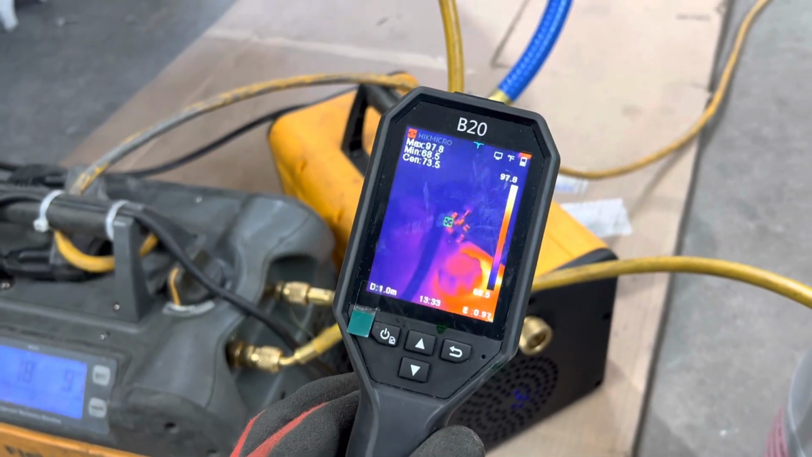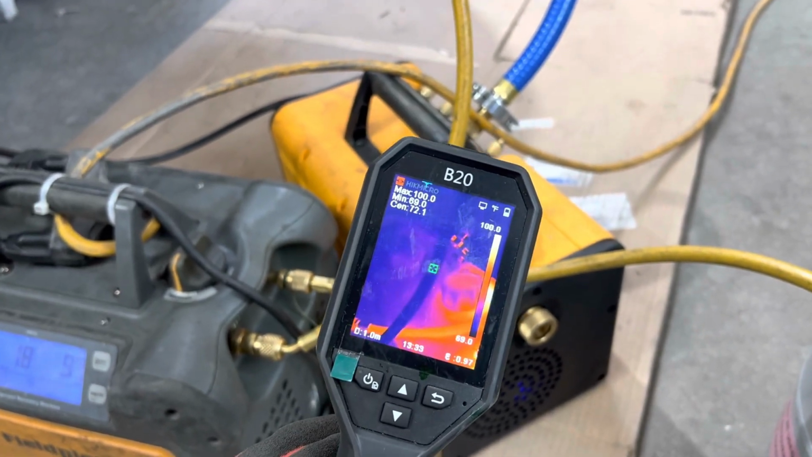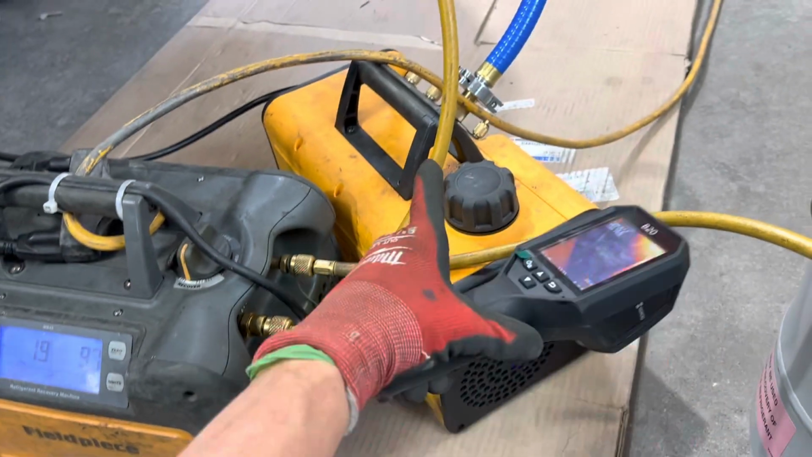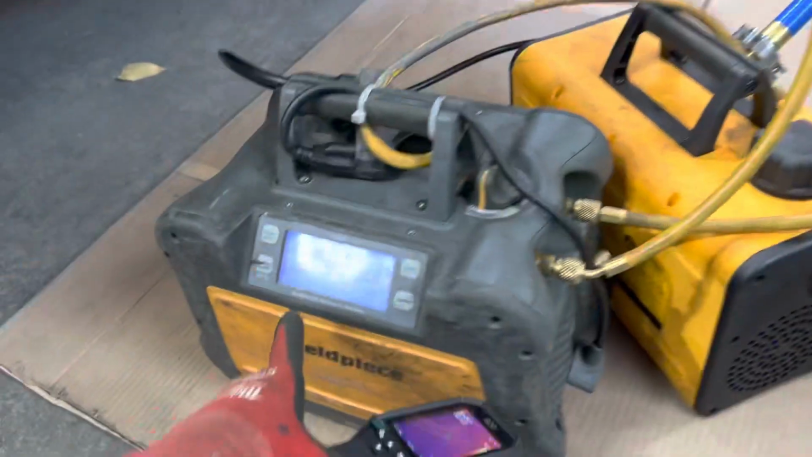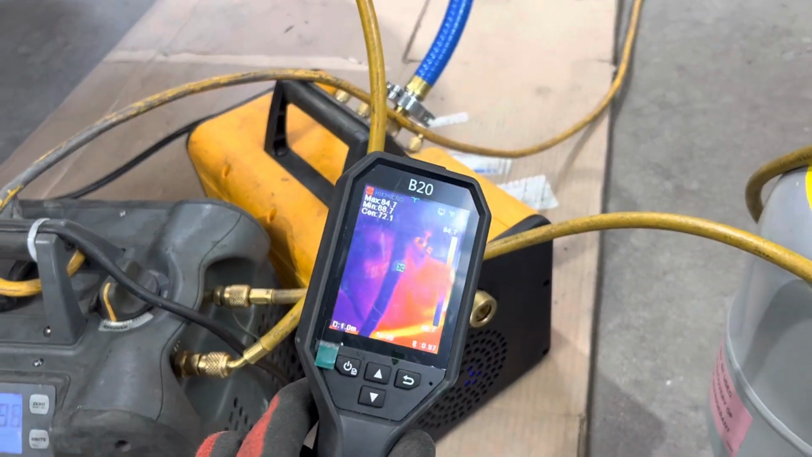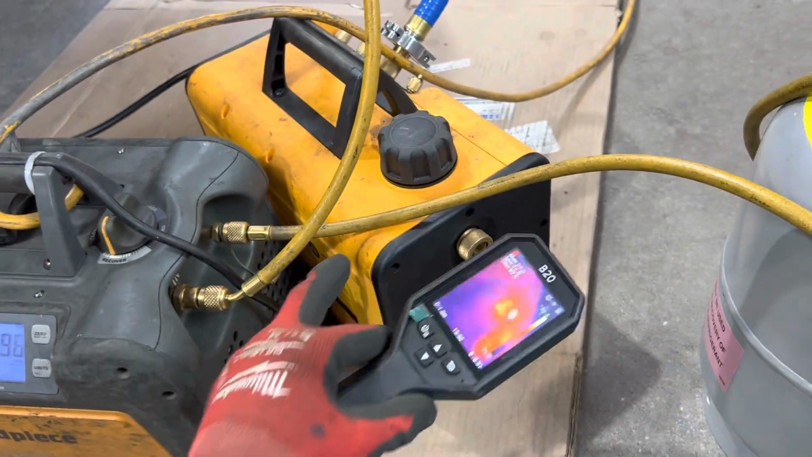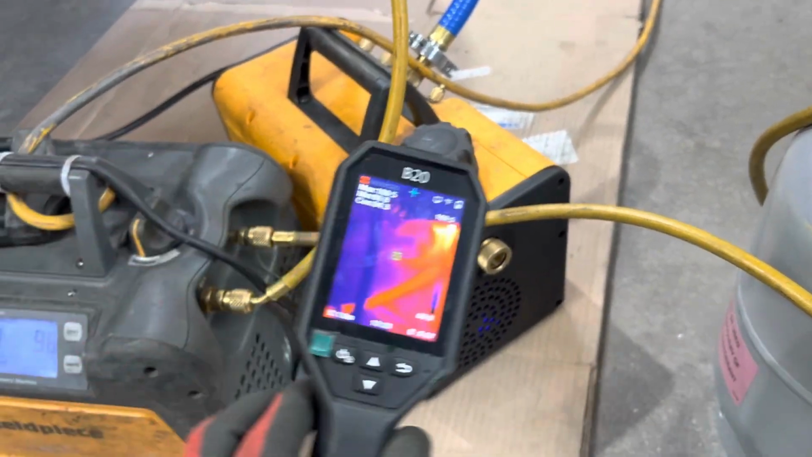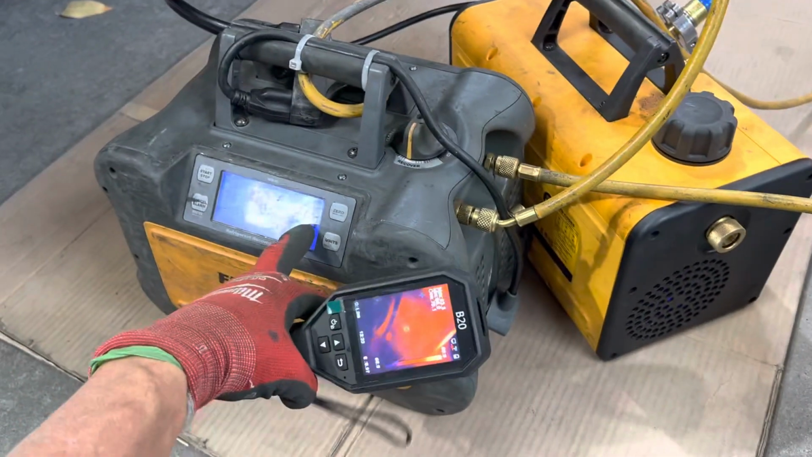You can see the suction line is cold. This line right here, you see how it's black? Because this is under vacuum. Minus 20, so this is cold refrigerant traveling in there. But you see the other bright line right here? That one's hot because that's the discharge line, which is at 96 psi.